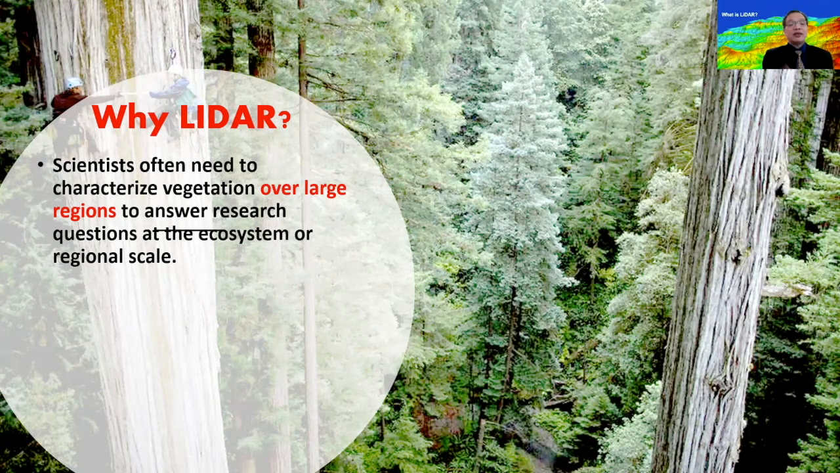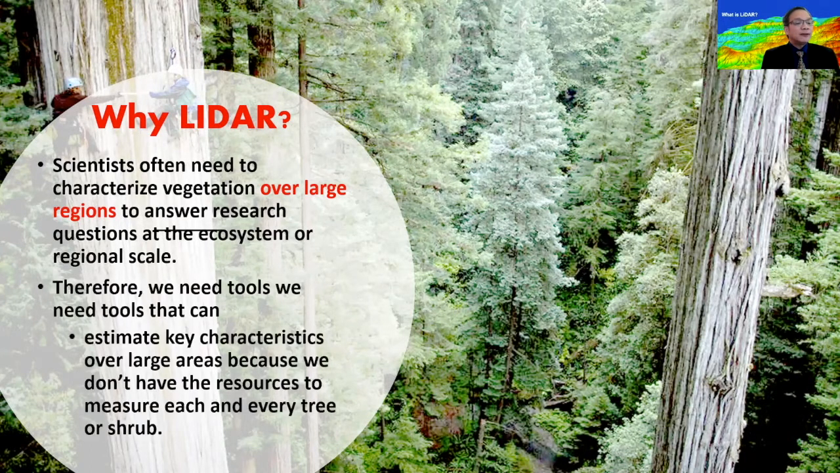And the best way to do this is to use remote sensing, particularly to use LIDAR as a tool. Therefore, we need tools that would make it easier for us to make an estimate of an area, have key characteristics covered in just a short time, and large areas actually covered by images using LIDAR.